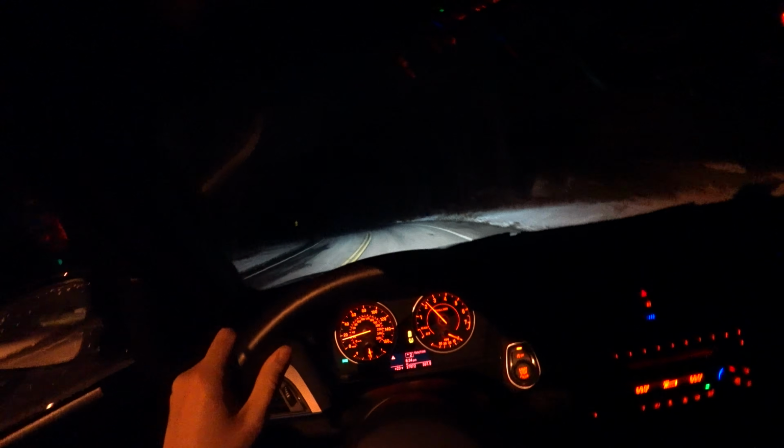We are in the M235i. It's a 2016 model year. It's a manual transmission, rear-wheel drive with the LSD option. And I'm gonna give you some of my initial driving impressions of the car. So first, let's climb a hill.